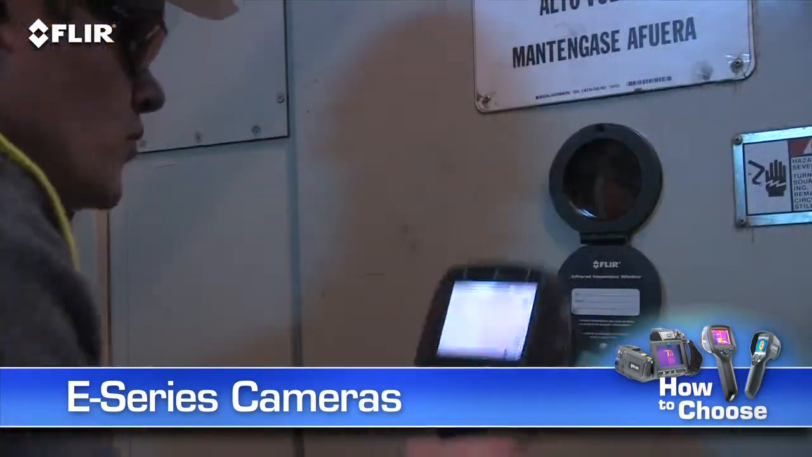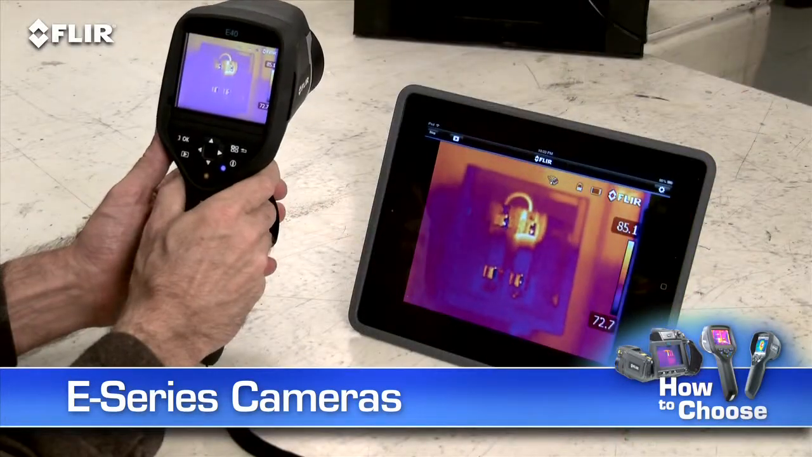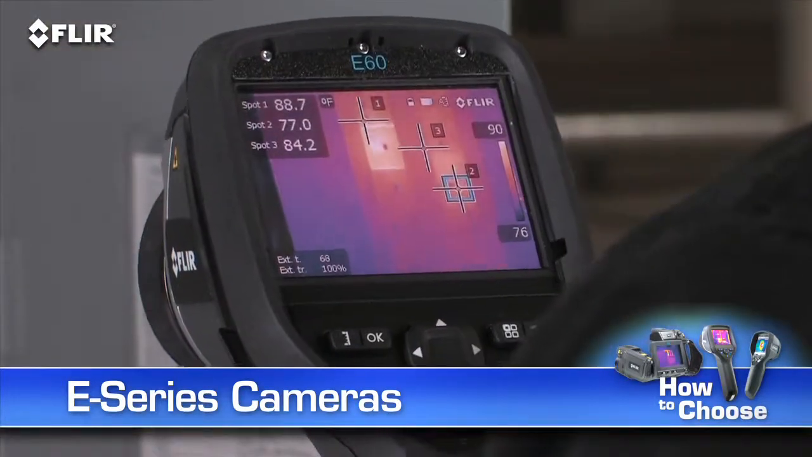If you've seen the i7 and you like what you saw, but you're going to be using your thermal camera fairly frequently and you need to generate more detailed reports, you really should consider FLIR's E-Series before you buy. E-Series cameras give you room for growth and lots of extra tools to make thermal inspections more effective and efficient.